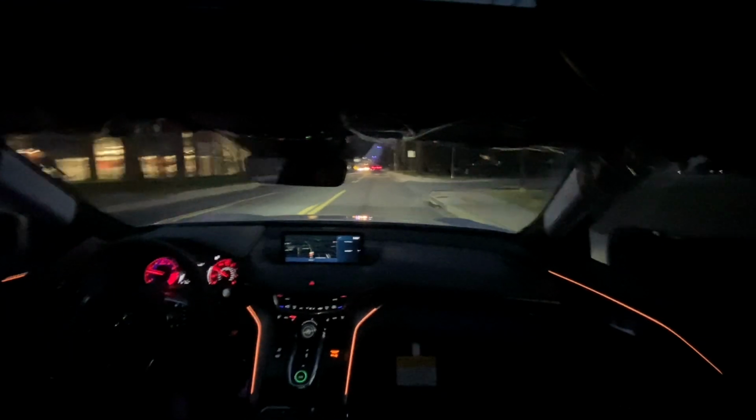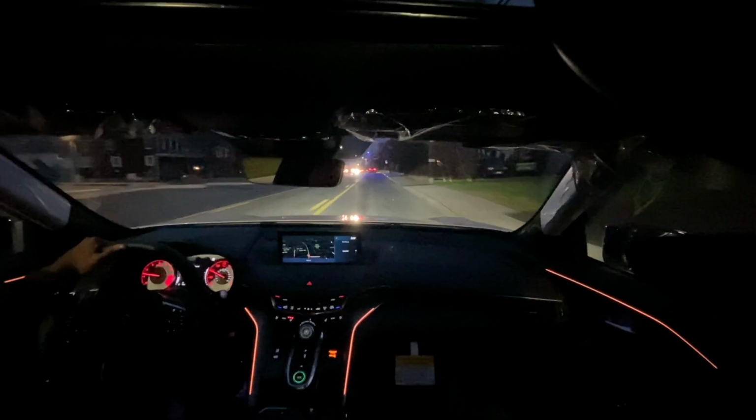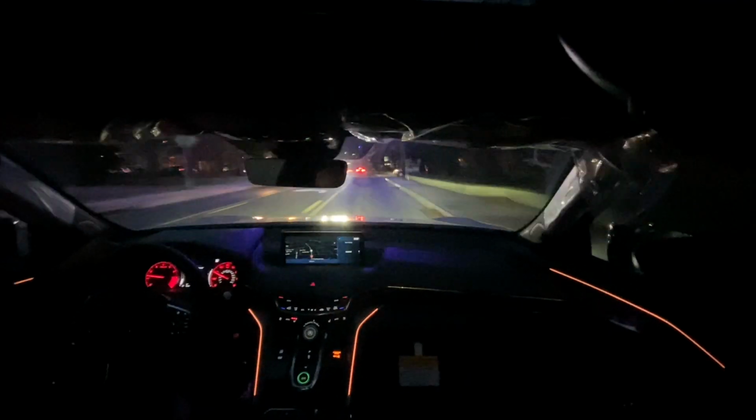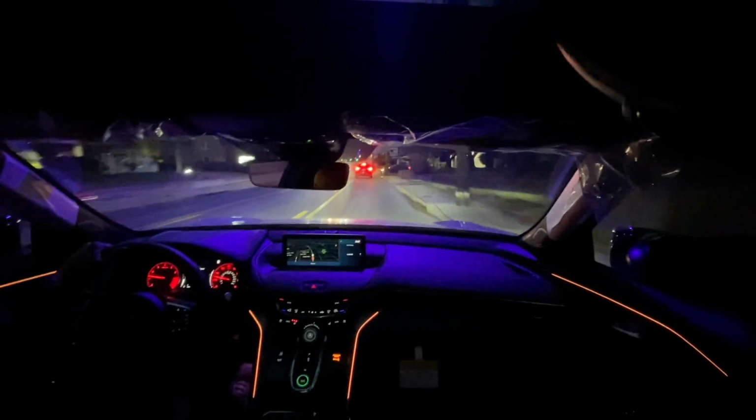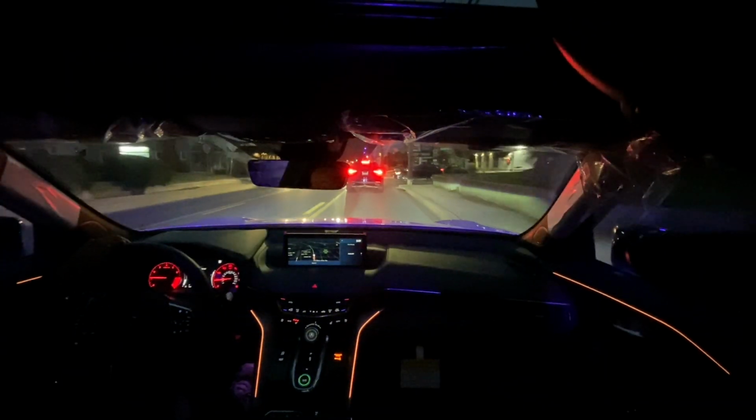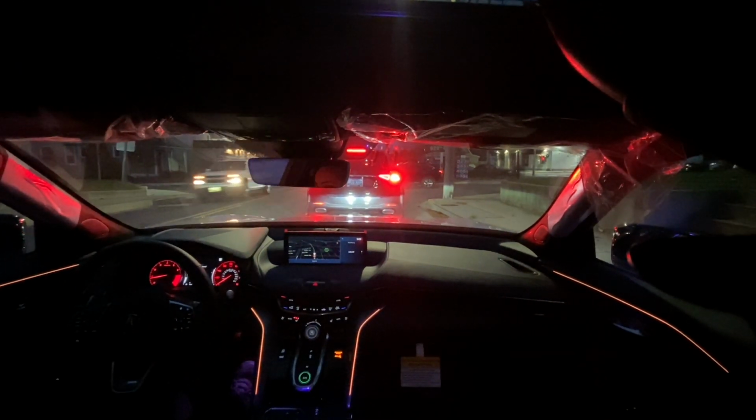Now, again, if you didn't catch it in the earlier part of the video, we are dealing with a 2-liter turbocharged inline-4 and a 10-speed automatic transmission, and this thing is definitely no slouch.